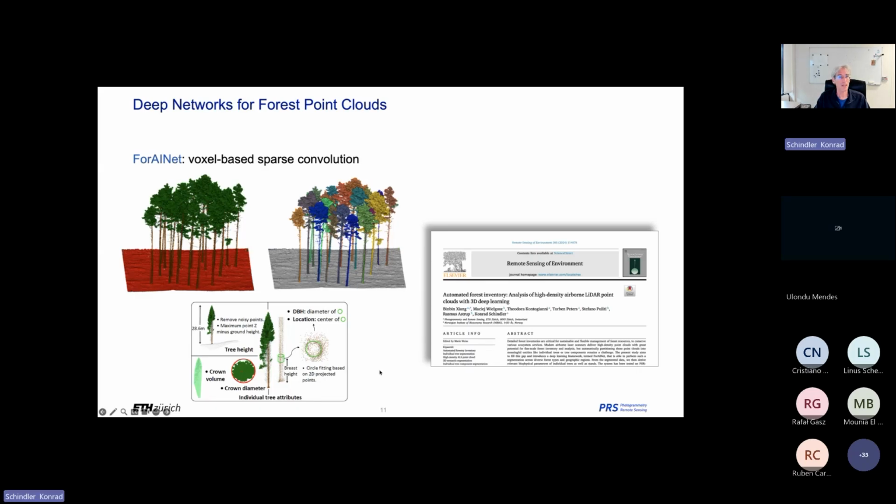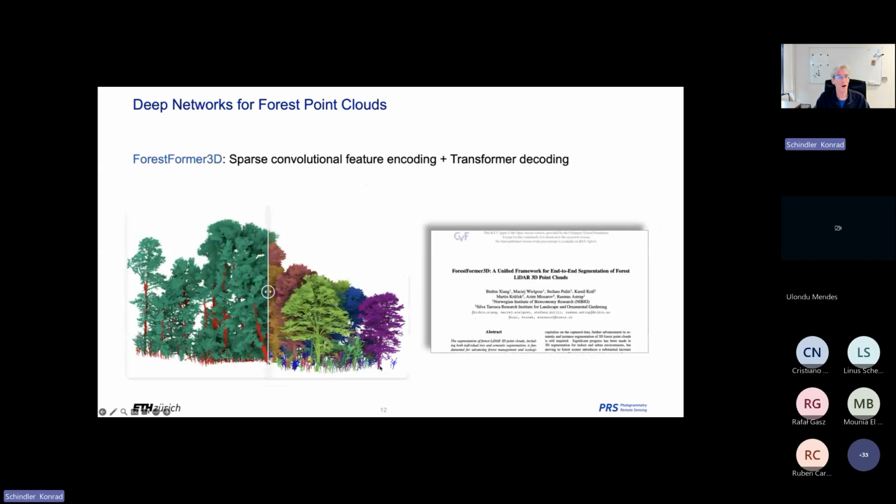And more recently with transformers, so far it was mostly only halfway. Maybe the most well-known current tool, the state-of-the-art tool for this sort of analysis, is the so-called ForestFormer, which is a hybrid.